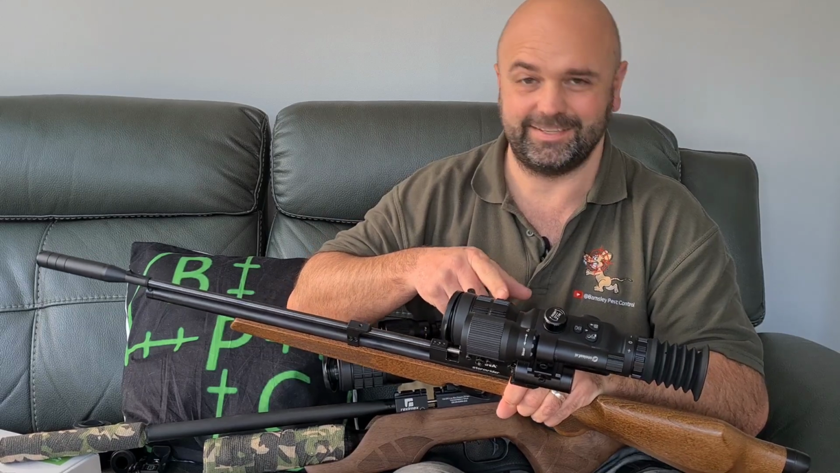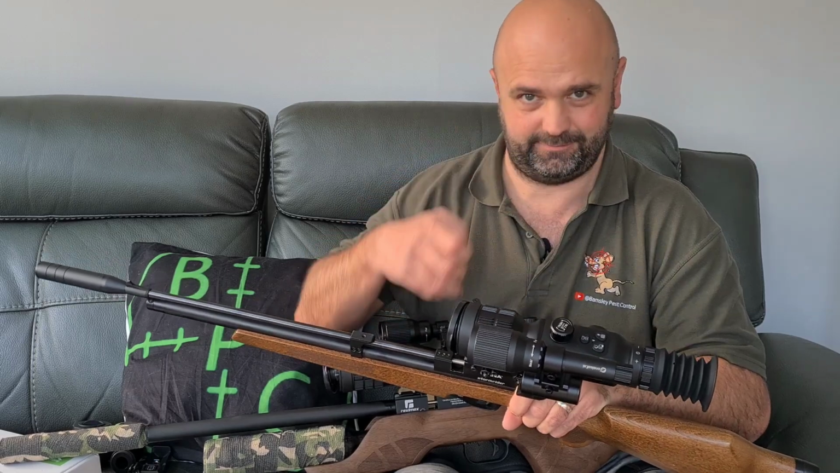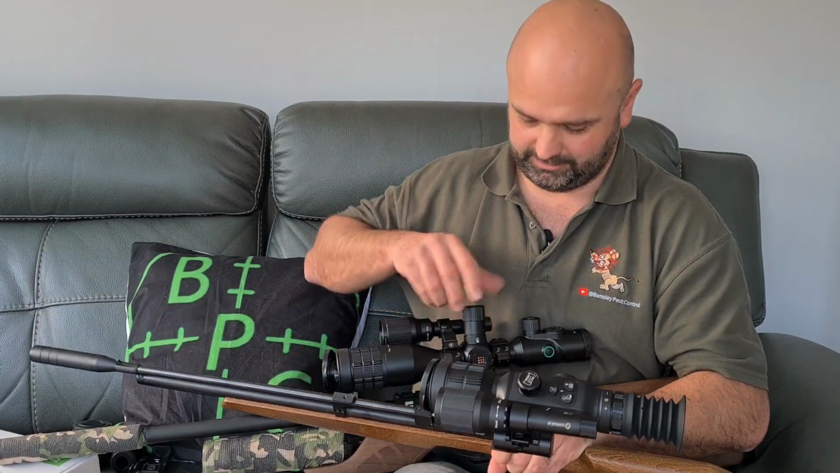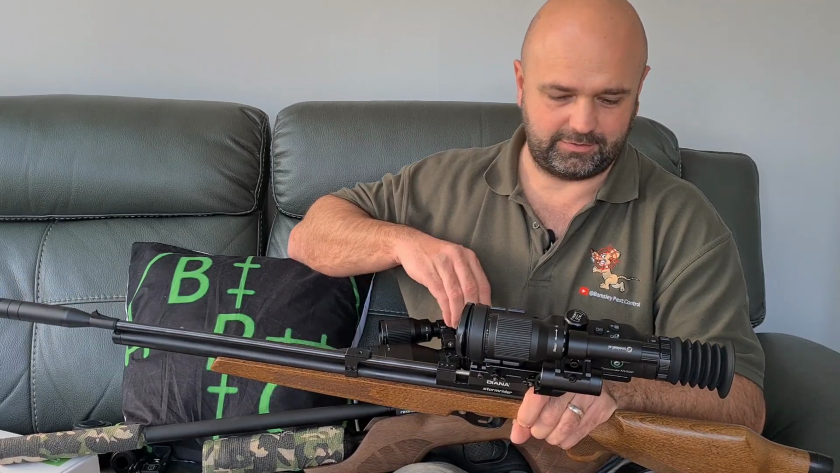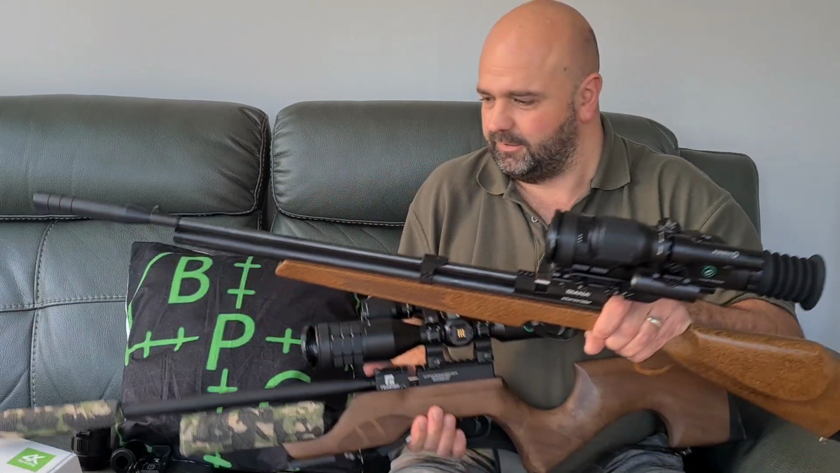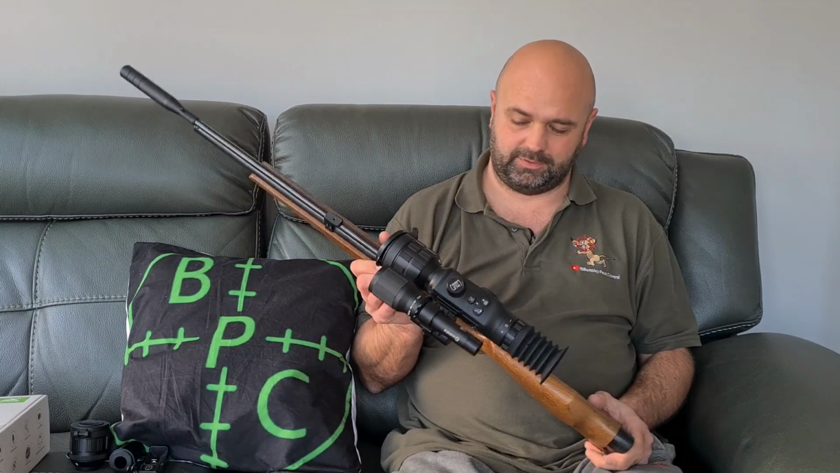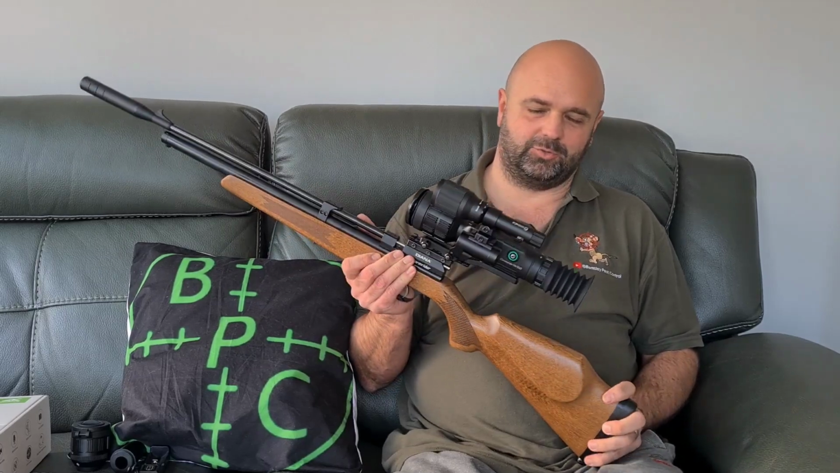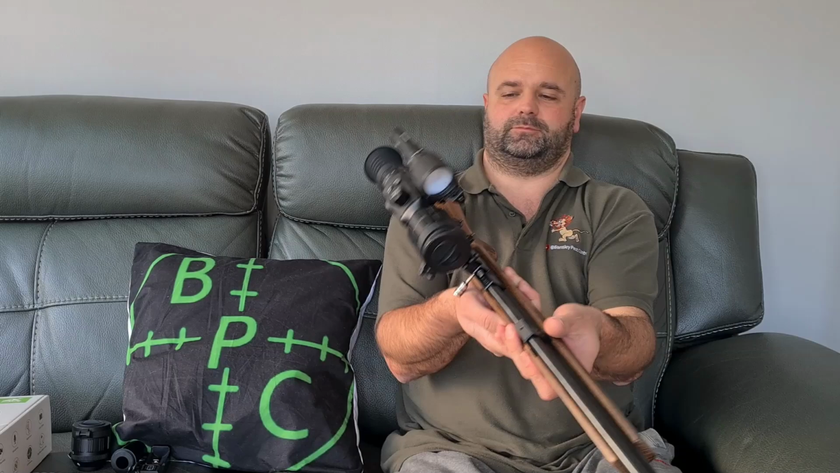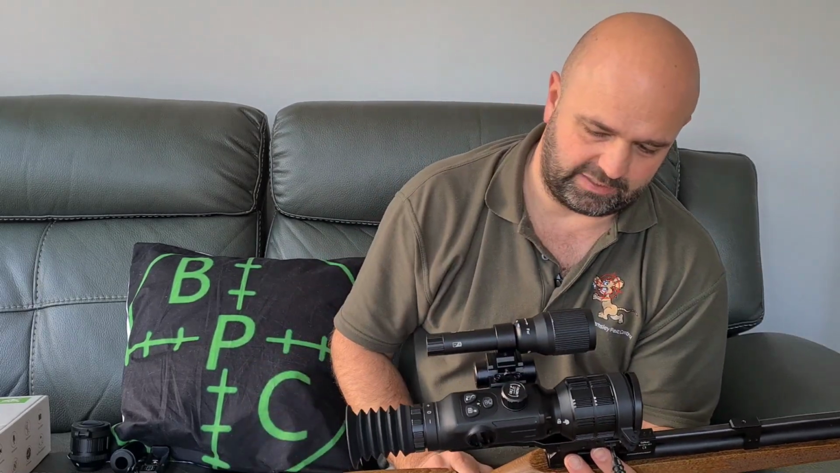So as I found out last time I went to the farm, once it's flat, you're going back to the car and you're going home, because there's no way to put a spare battery in, unless you have some type of power bank and try and charge it up that way, or maintain power, but that just defeats the object to me, which I think is a bit of a letdown. There's no way to put a spare battery in.